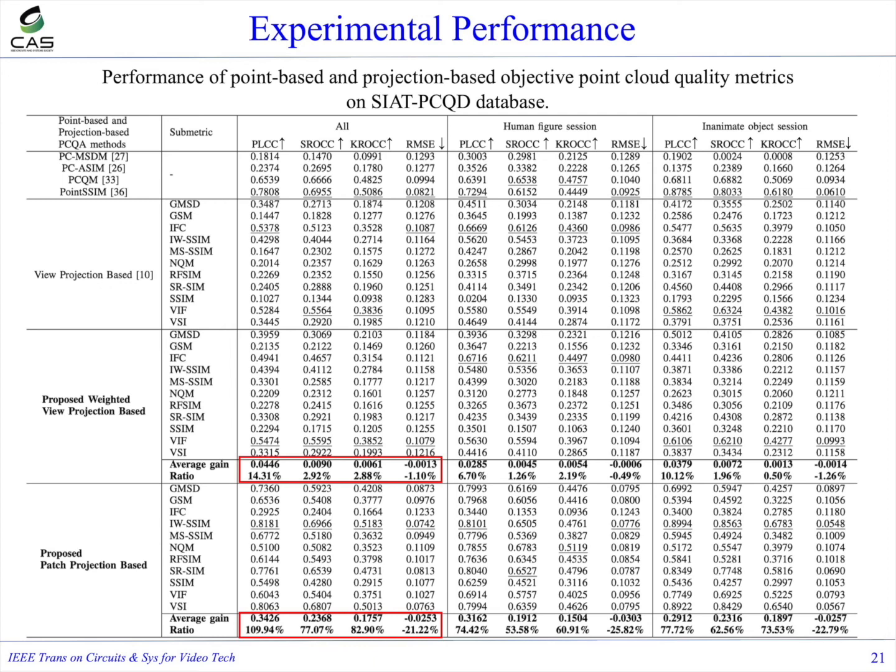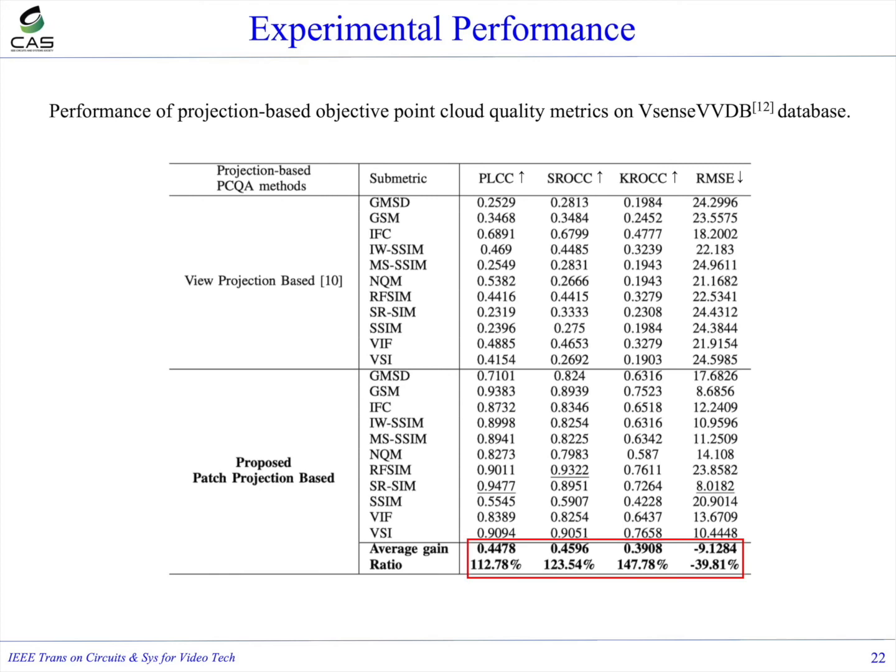And the second model improves around 109% in PLCC on average and achieves the best when using IW-SSIM, whose PLCC is 0.81 and SROCC is 0.69. To further validate the effectiveness of our model, we have tested another point cloud database, and similar results show that the proposed patch projection-based PCQA methods is significantly better than the view projection-based scheme.